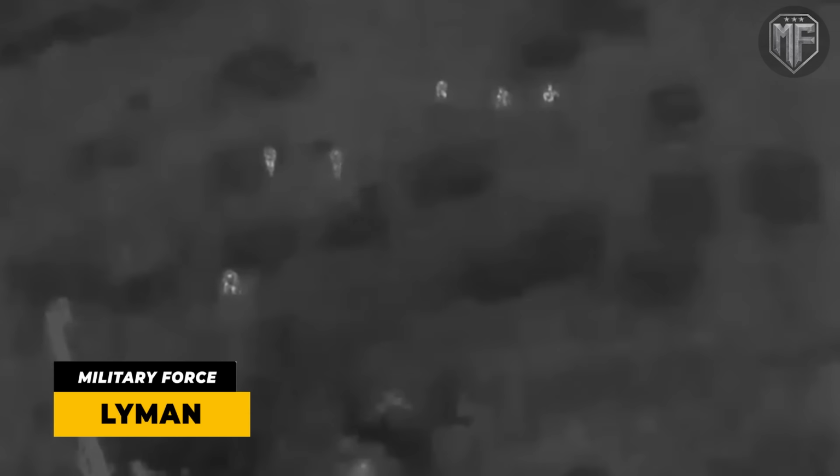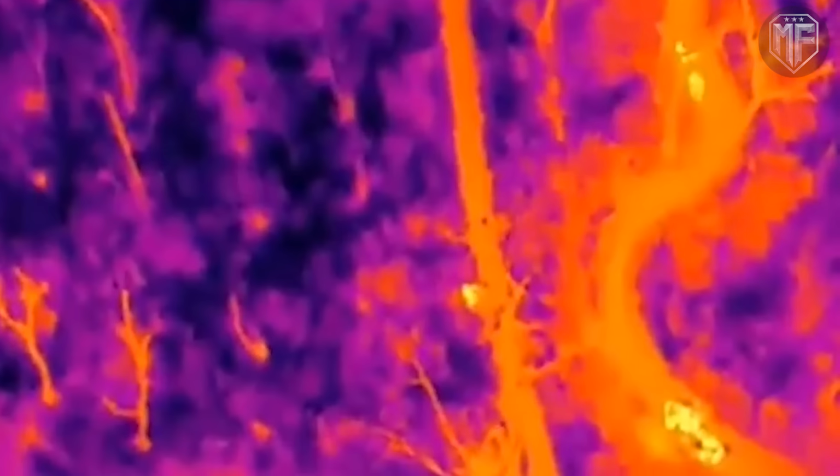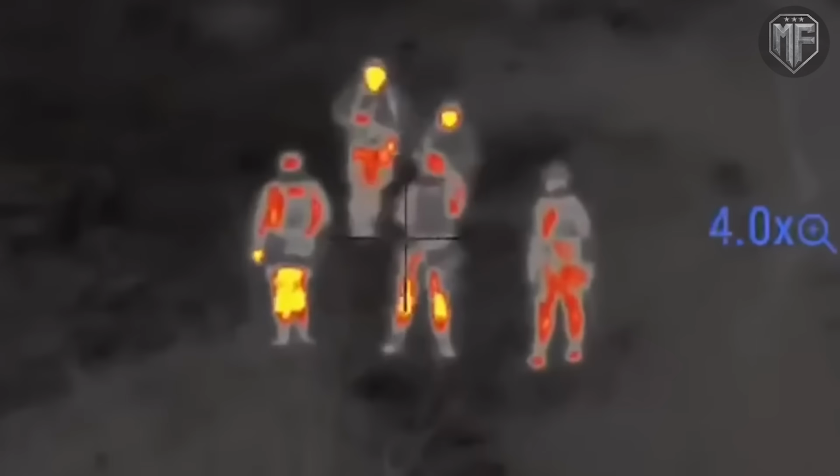In Lyman, night once offered infantry a few extra minutes of survival. But recently, it has taken only a small unit stepping into the wrong corridor for everything to change state within seconds, in ways that those on the ground cannot fully understand or even detect in time. Not by light, not by sound, but by an invisible signal that strips darkness of its cover and turns shadow